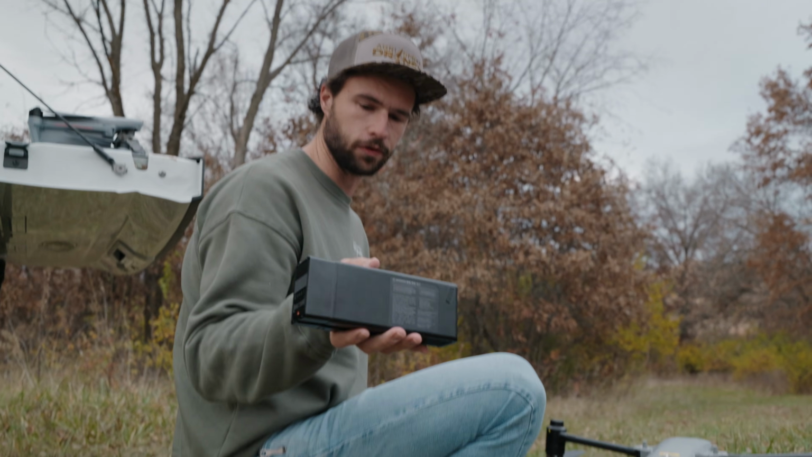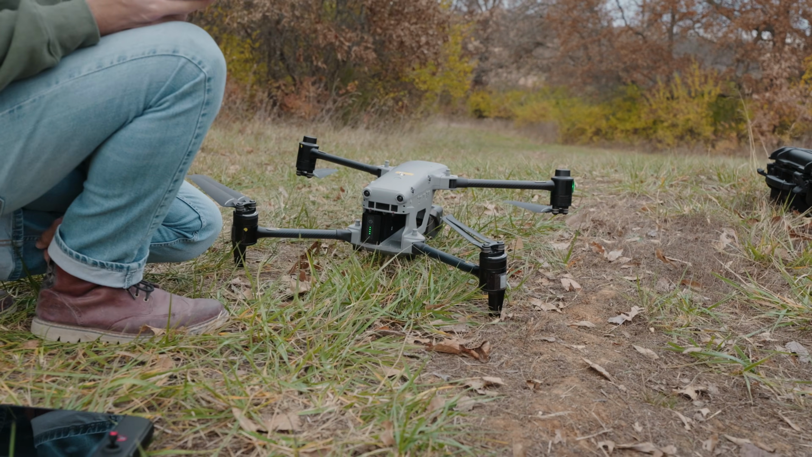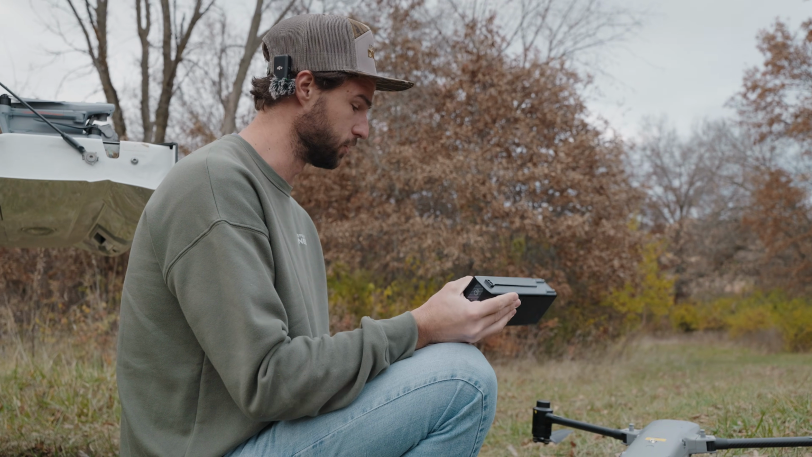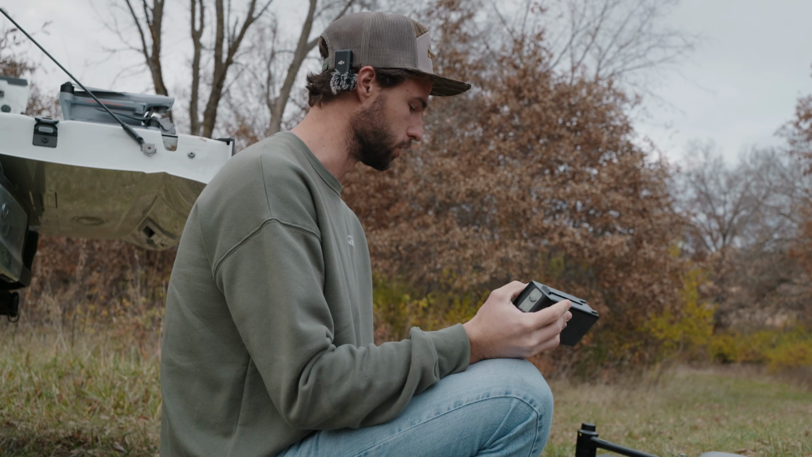So these are the batteries for the Alpha, and it can take 2 batteries. As you can see, we're booted up with just 1 battery in it. We're gonna go ahead and stick both in, but yeah, 2 batteries set up here, and that allows for easy hot swapping, so the drone can actually stay fully powered up while you're swapping batteries.